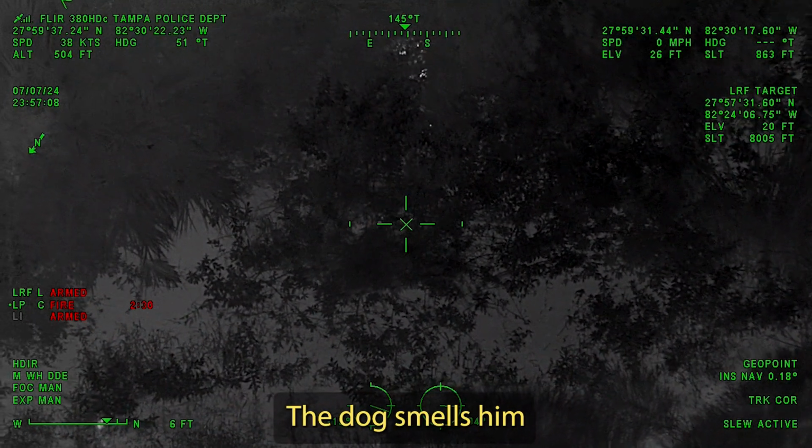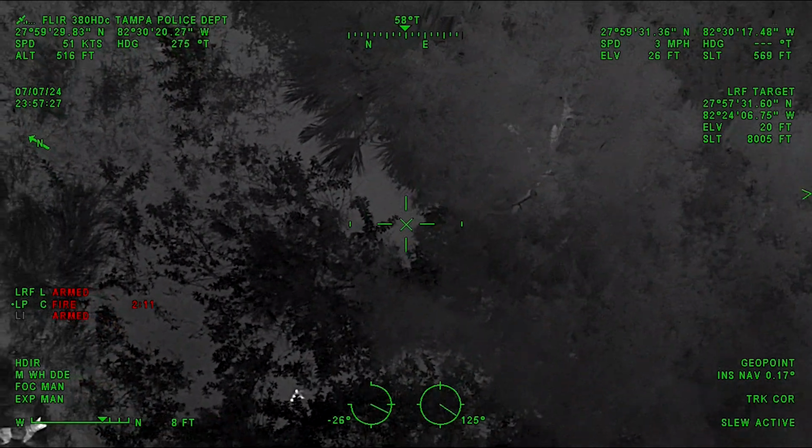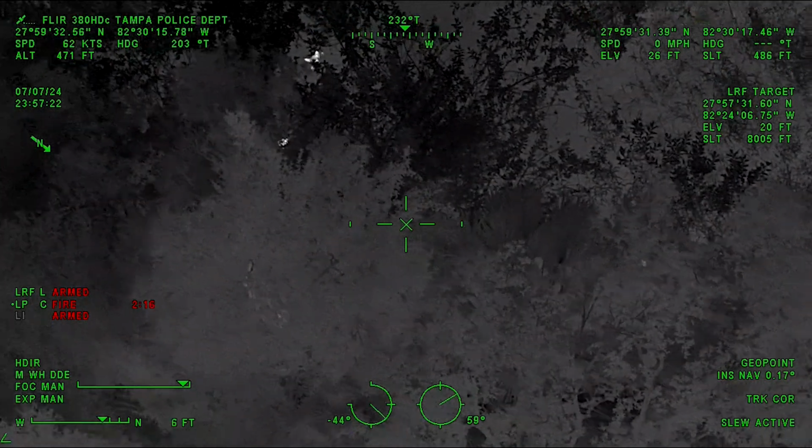The dog smells him. But the water was just so thick of junk. The dog immediately got tangled up. I start trying to pull him back. There's tension on the lead, and it's not passing. My lead is caught up on all of his brush. K-9 Officer Drumsta had to jump in the water to save his partner.